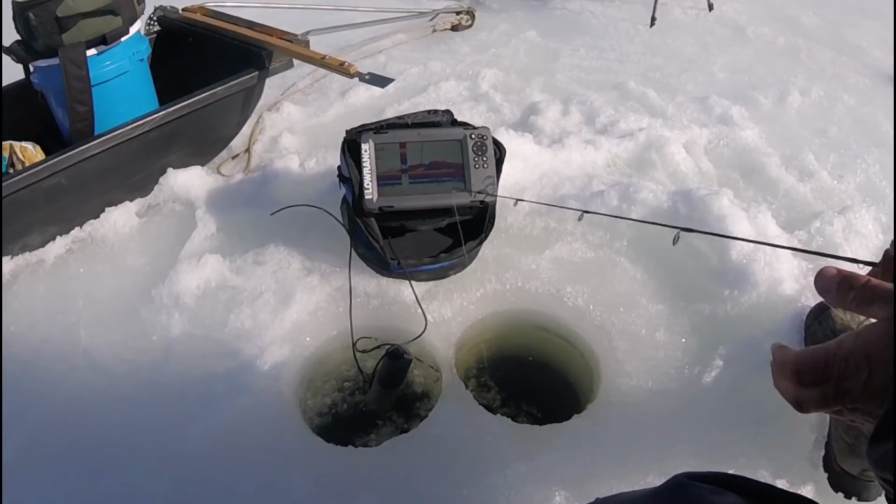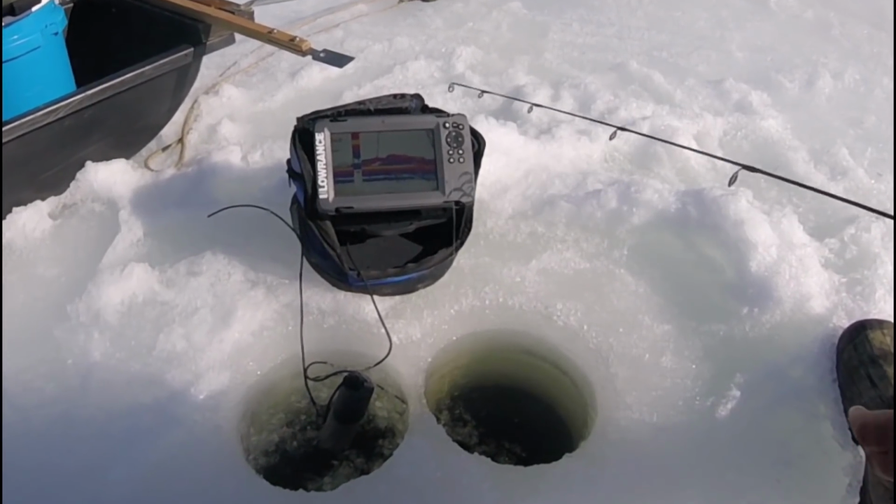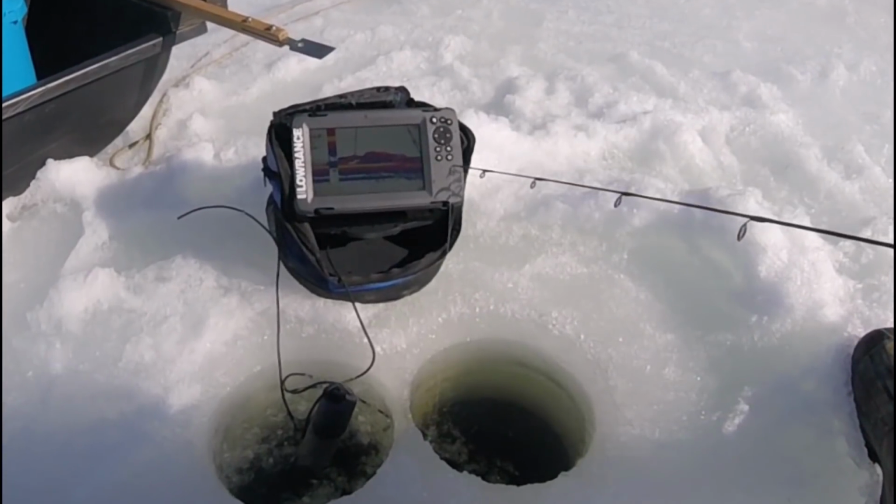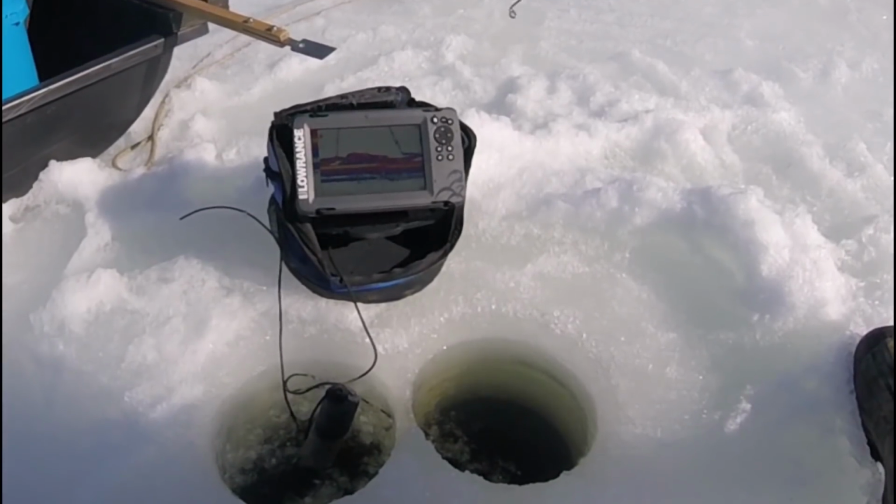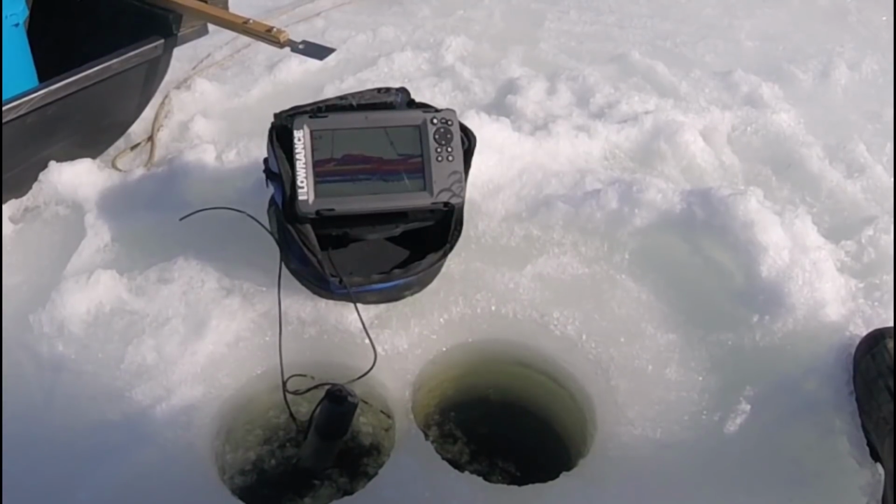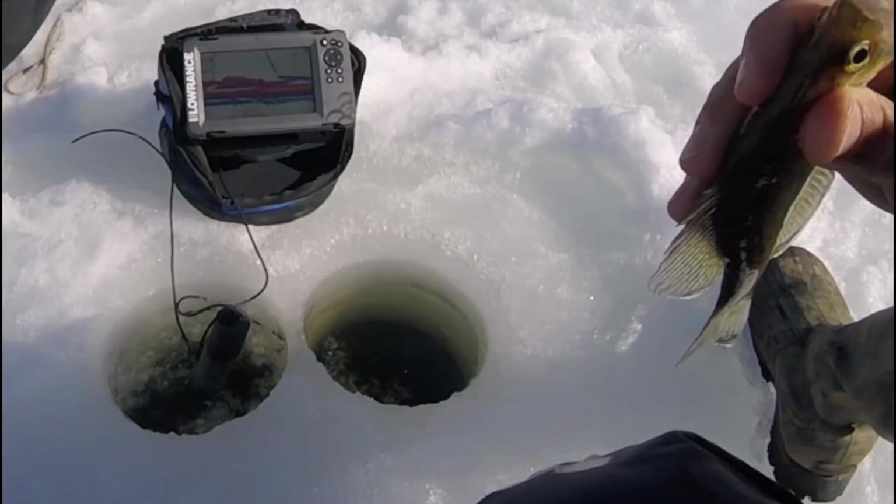They're fired up over here. Okay. Here he is. Got him. Little guy. Crappie. This one's cute.